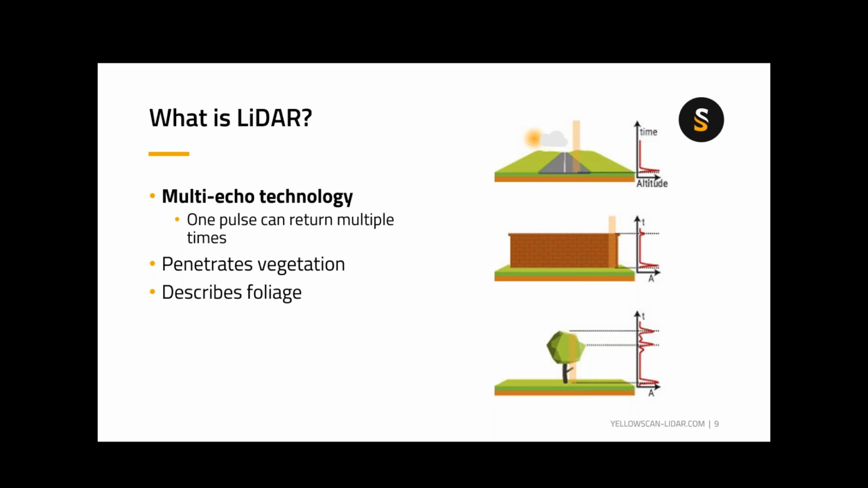And what that allows for then, of course, is for one single laser pulse to be able to look at multiple surfaces, whether that's the top and the bottom of a fence or wall, penetrating through various parts of the structure of canopy, and ultimately, in most cases, trying to get down to the ground to discern modeling capabilities underneath the surface of the canopy of the trees.